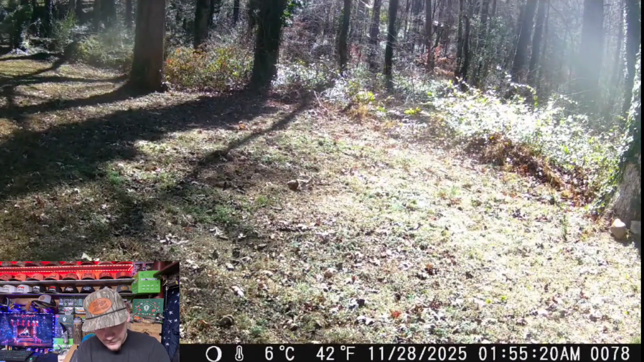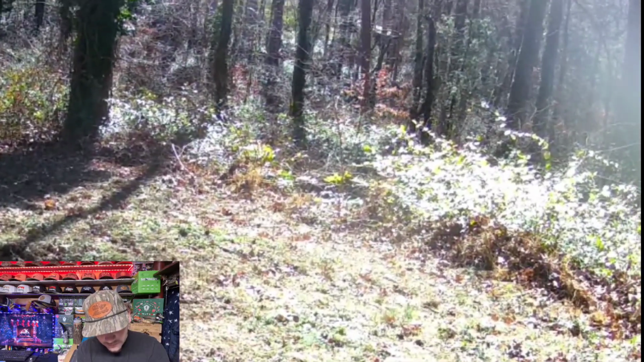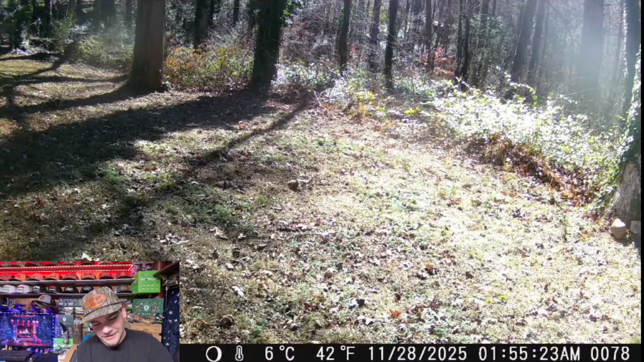Oh, now they flew off. Oh, wait, was that the hawk? Here, let me replay that. I think that was the hawk swooping down. Looking like the middle top right. I think that's a hawk. Here, I'll zoom in and show y'all. Yeah, that's a hawk flying by. Alright, well, let's see what the next one is.